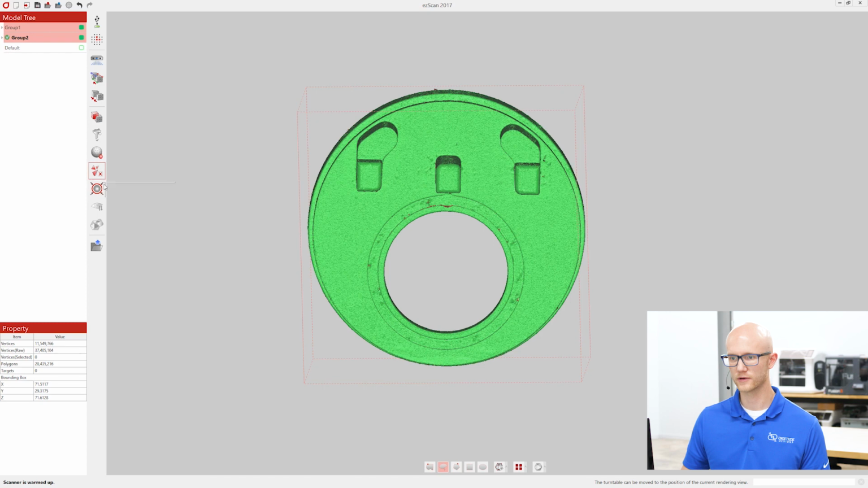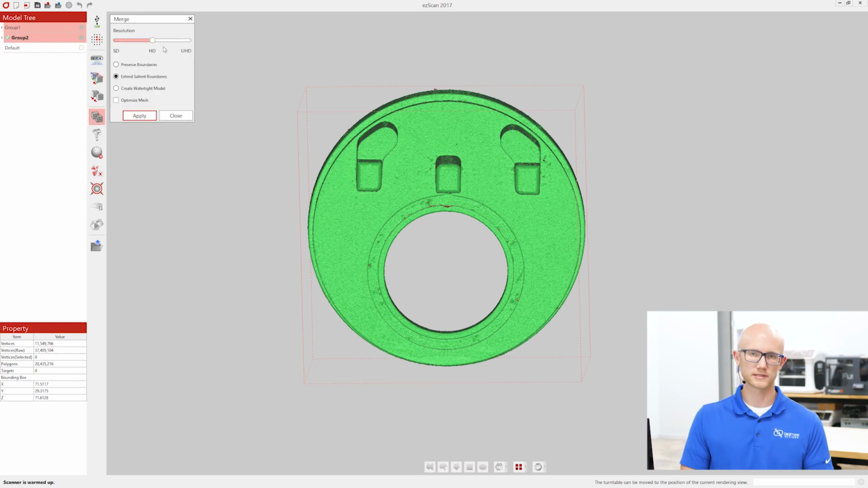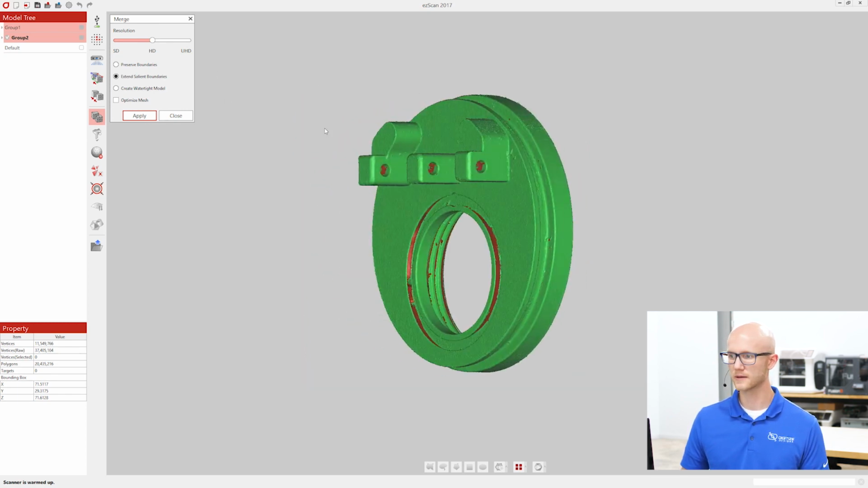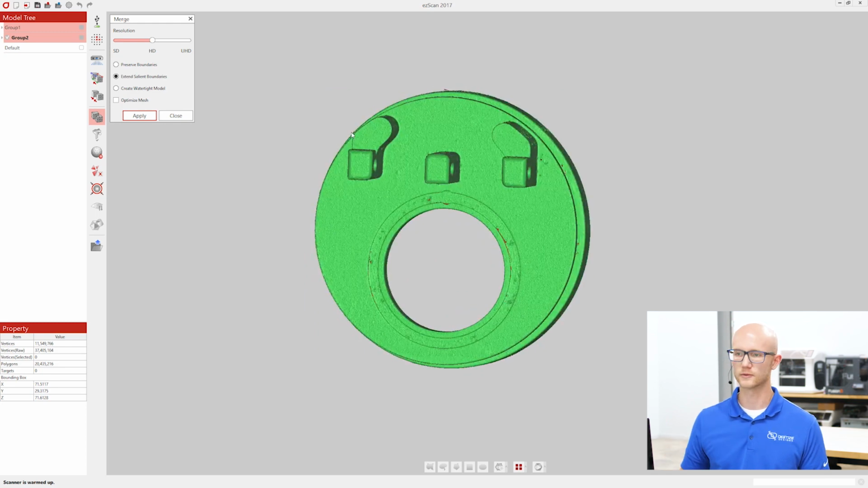I have them selected over here on the left-hand side. I can come to my merge. There's a couple different resolution options. HD is a one-to-one captured data to output. SD kind of cuts those in half, I believe, and then UHD will double the resolution. So you can actually get sharper resolutions with UHD, but it's actually adding in points in between. So HD is what we want.